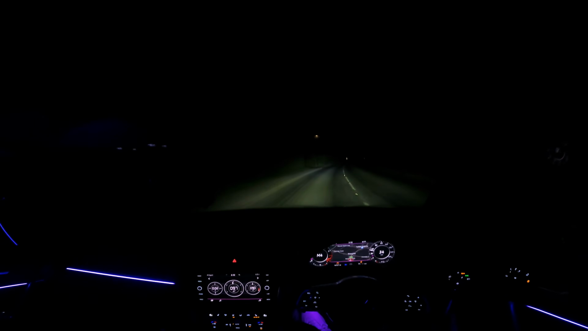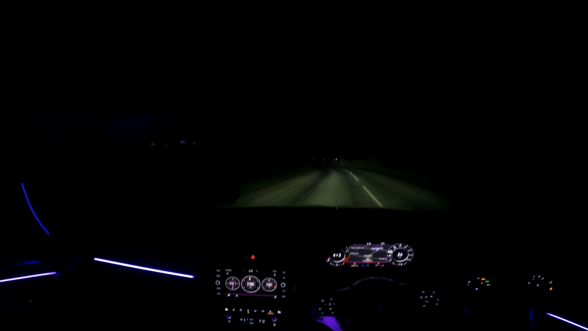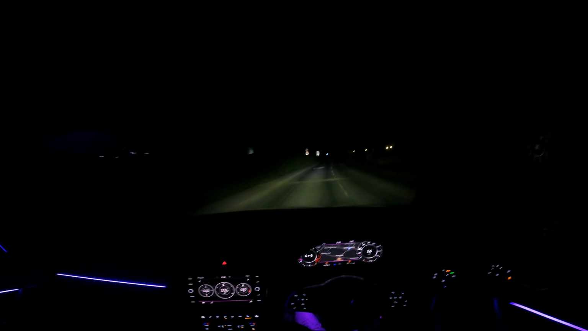I 100% recommend them. I don't know what else to say, but they do look generally insane, and it changes the look of the car at night totally differently. And if you drive a lot at night like I do, it's recommended. Like, I think you're paying probably $250, something around that, to get this done, and it is worth every single penny. So make sure you go and get it done, 100%.